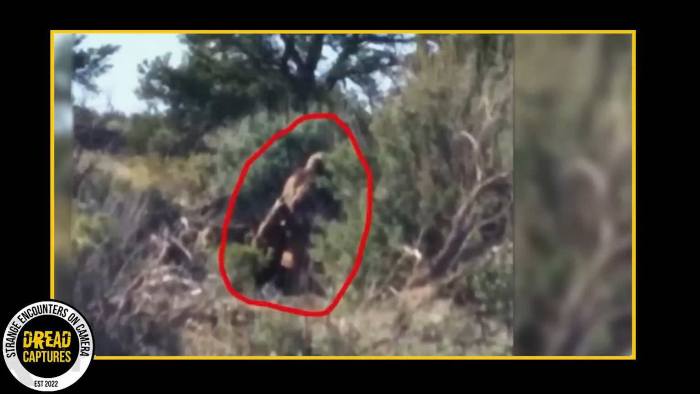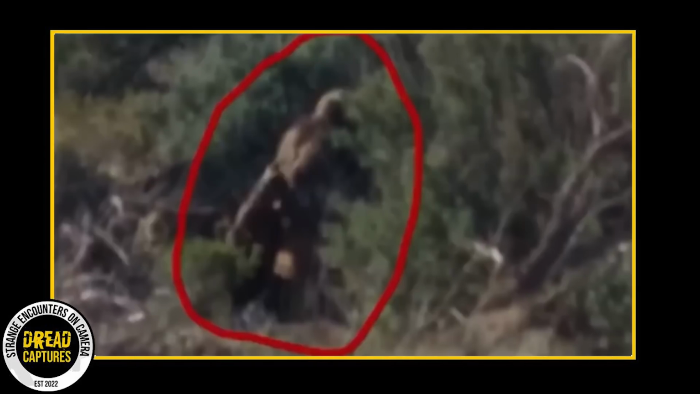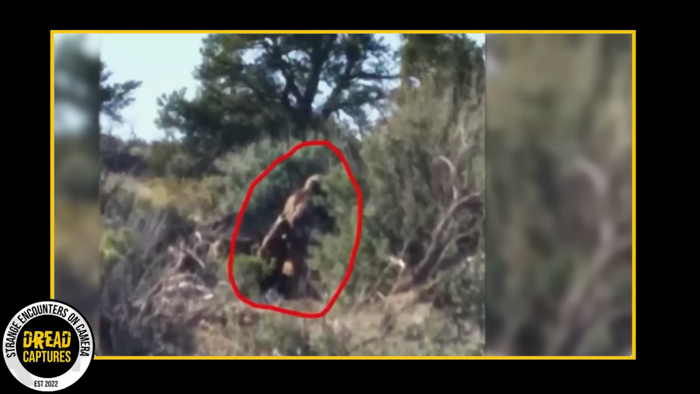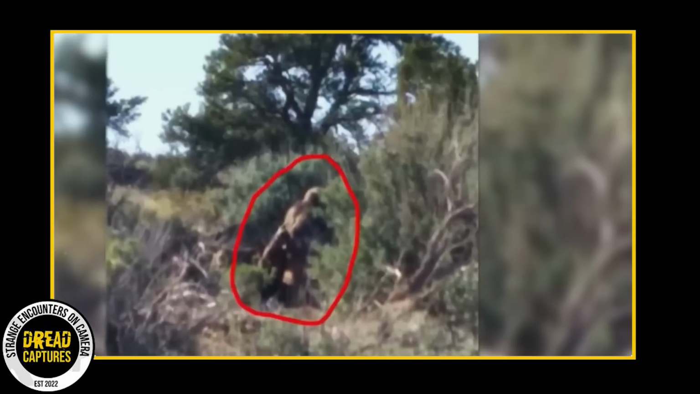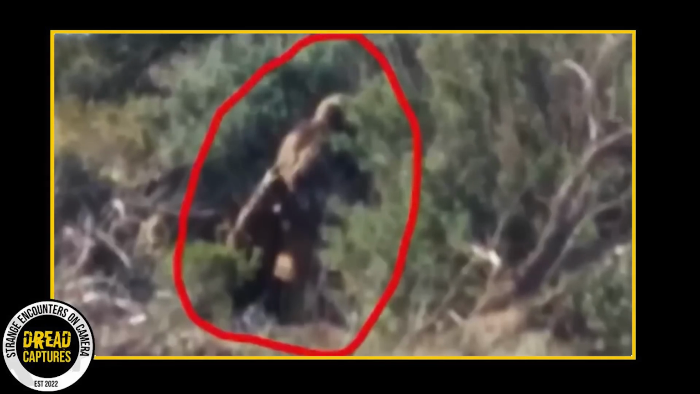This raises the question, could this footage present the tangible proof of the elusive creature's existence? Or could it be an elaborate stunt? I'd love to know what you all think. Do you believe this is genuine evidence of the elusive Sasquatch? Or could it be another well-constructed hoax?